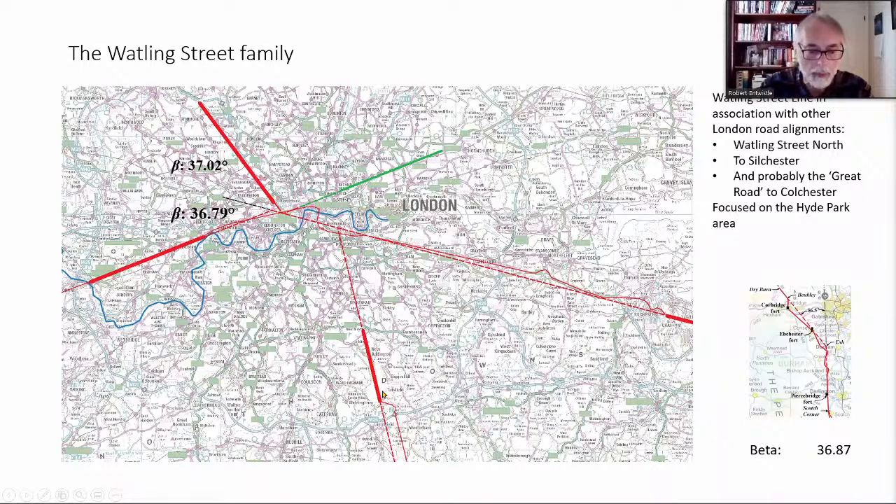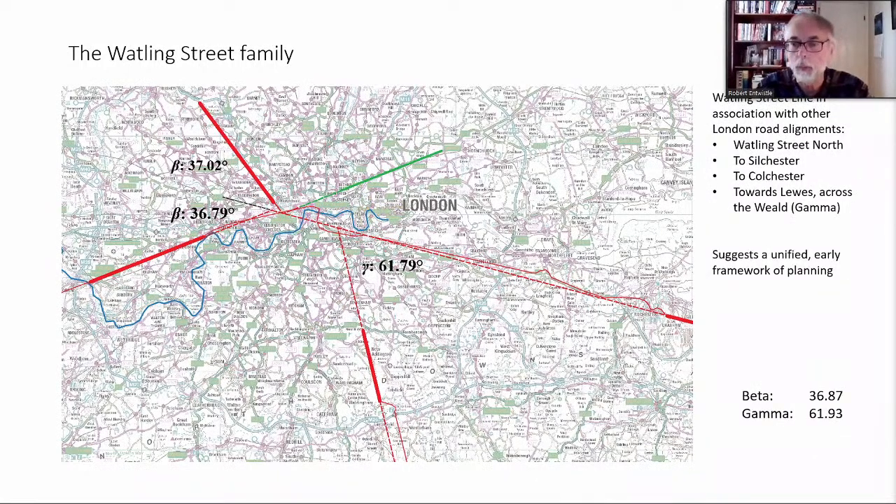There is one more alignment that I've marked on this map, and it's here, the initial alignment of the so-called London Lewis Road. So what about this? Well, it's clearly not the same. The angle there, if we measure it, comes out at 61.79 degrees. But again, this is one of our set angles, this time gamma down here, and it's again comfortably within half a degree.